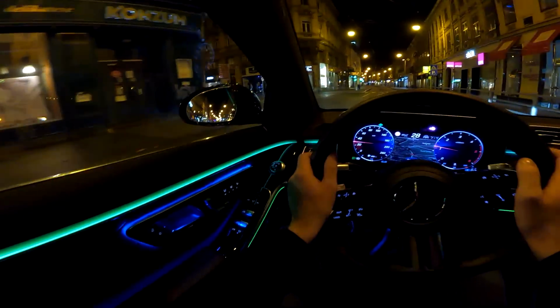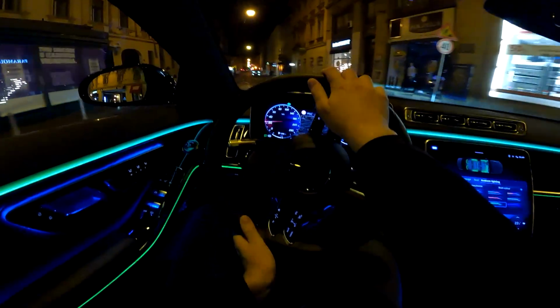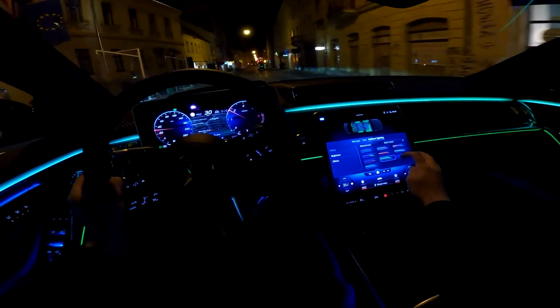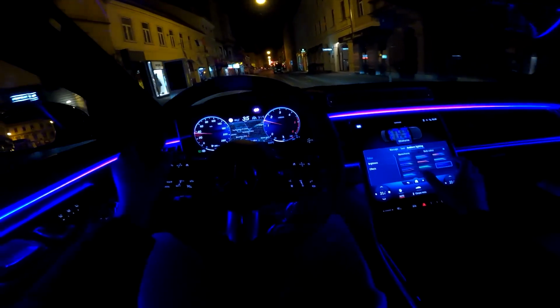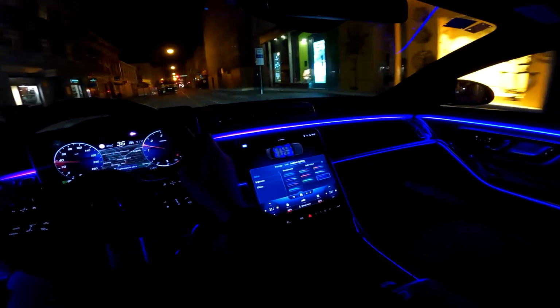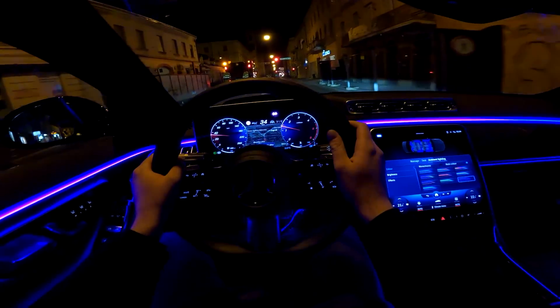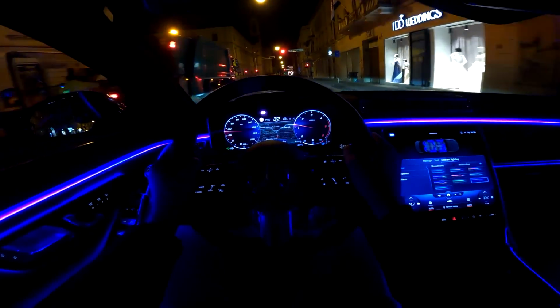And it's currently around 2 AM. We are driving through my hometown, Zagreb, and I am really enjoying this drive. I love this purple and blue combination.